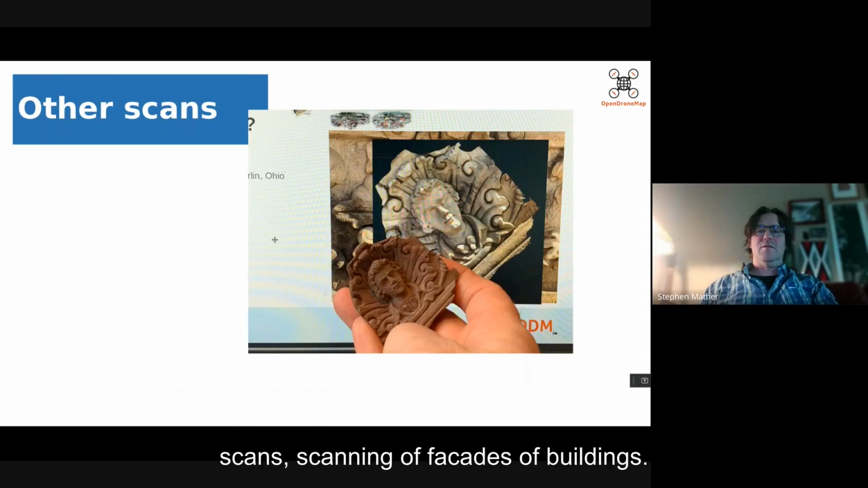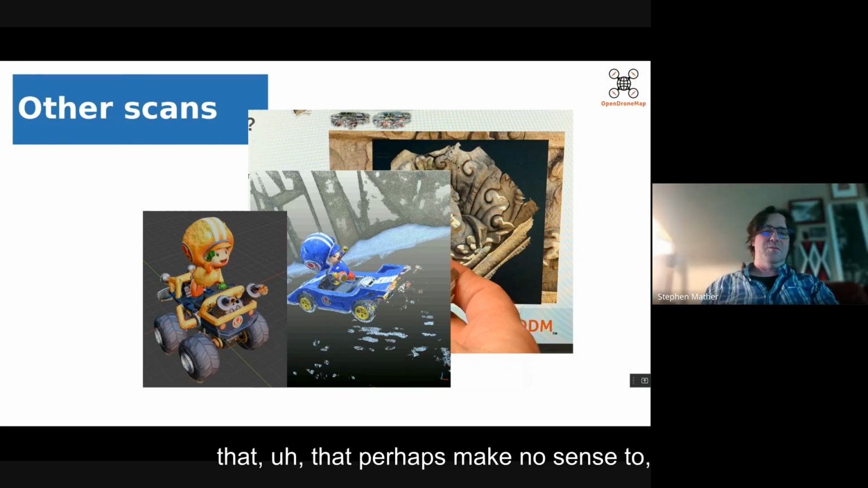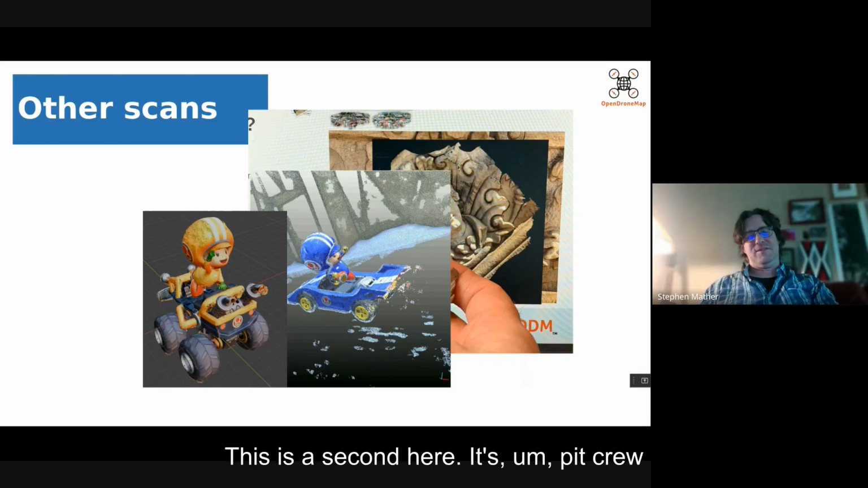Lots of other scans, scanning of facades of buildings. We can scan digital objects that perhaps make no sense. What is this? Give me a second here. It's blue pit crew toad